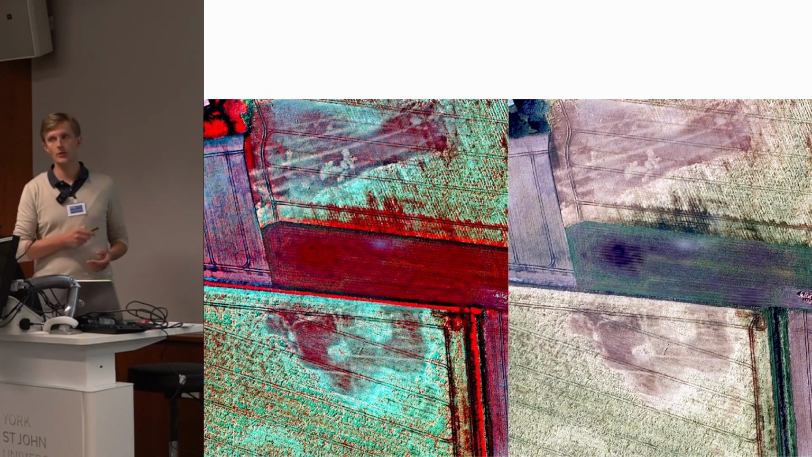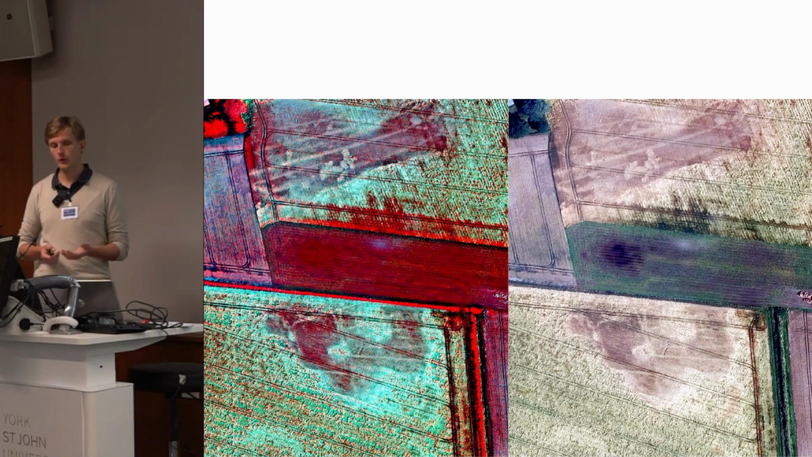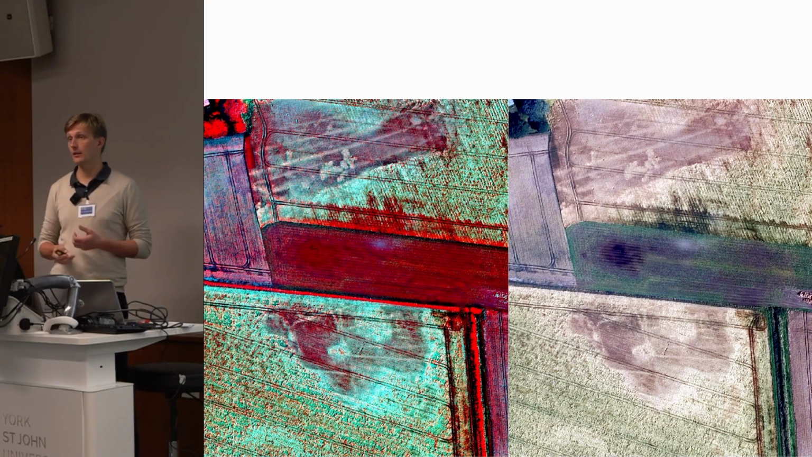But this we can use to do some calculations. We can extract features like this in the height data using automated methods, for instance, and we can do more